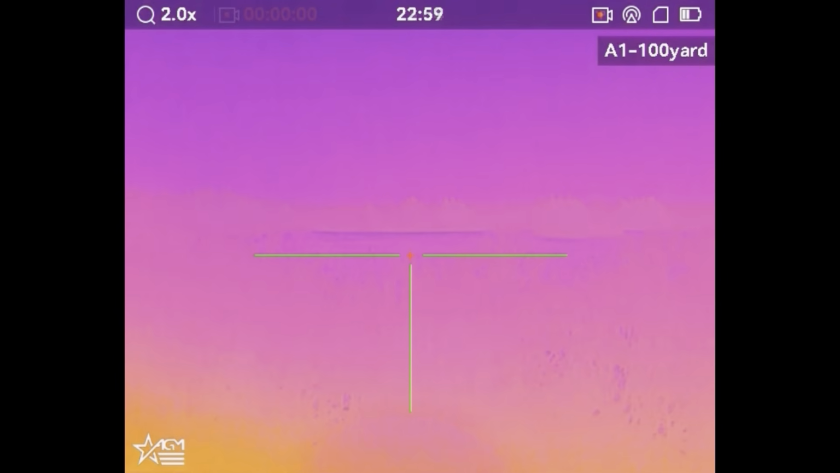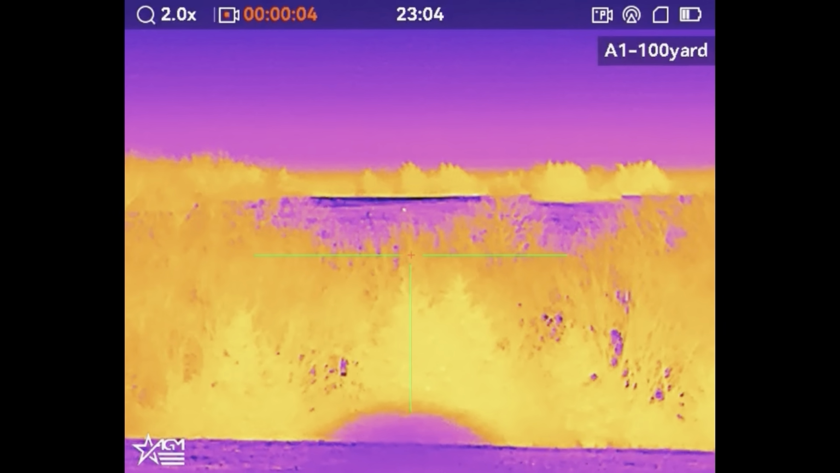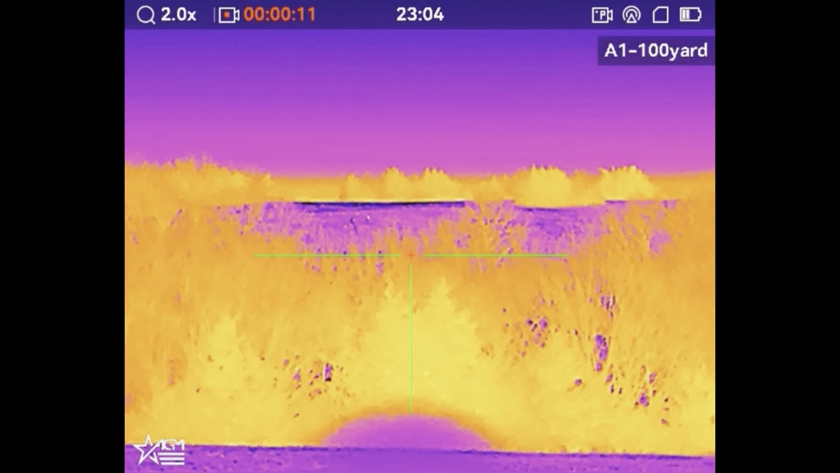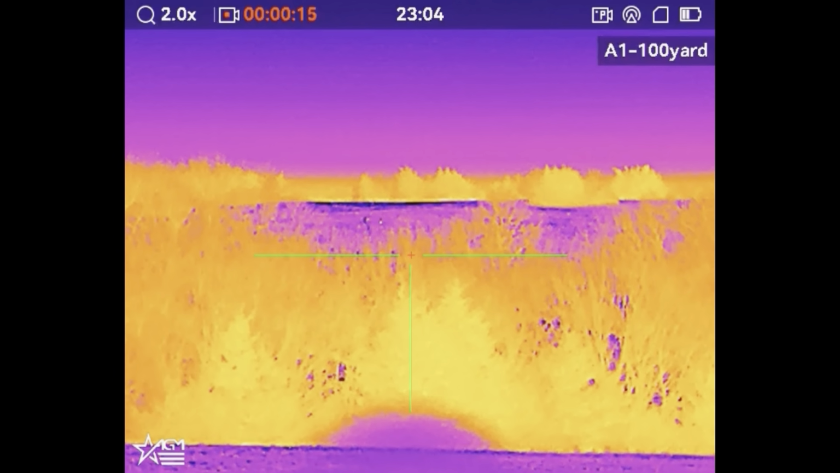So after killing that first coyote, a couple minutes in the stand, you'll see clear across the ditch, we catch a new heat signature. It's running right at us. This is 5 minutes after we killed that first coyote, and it's on a full charge right at us.